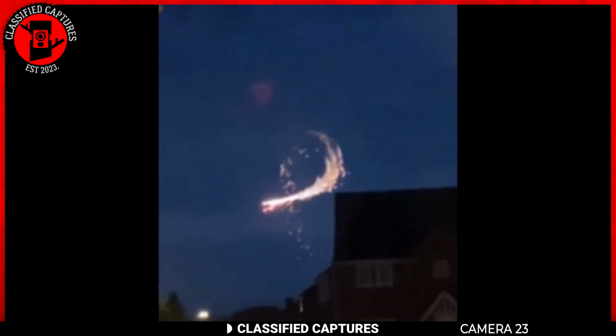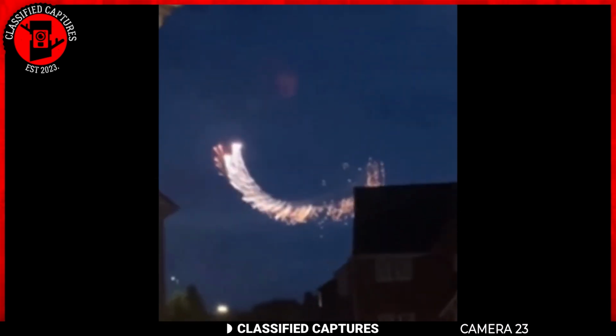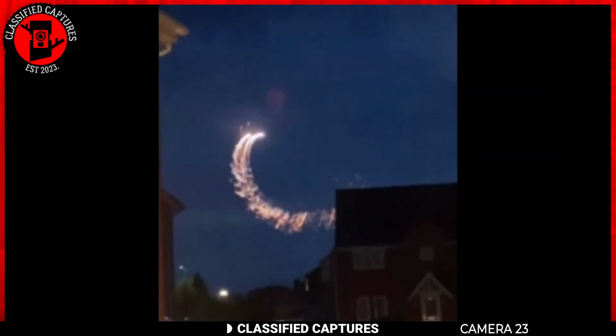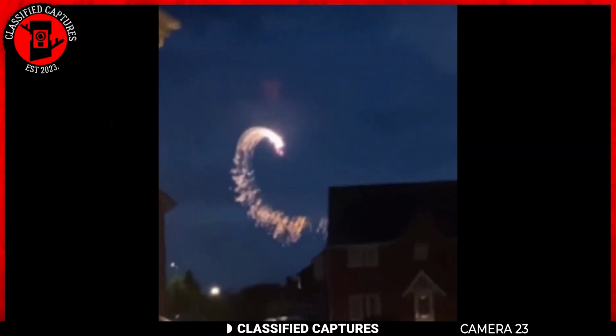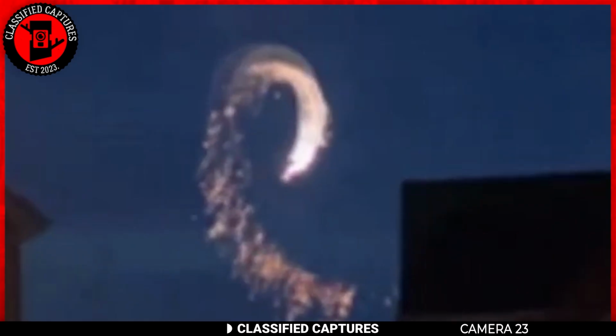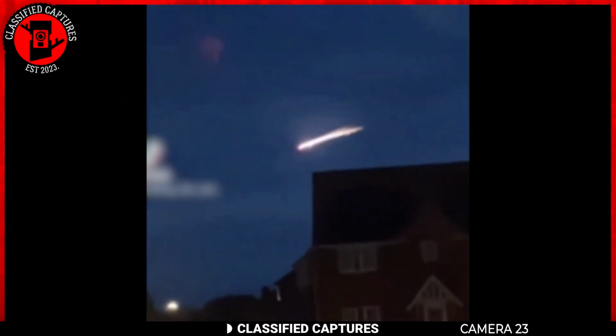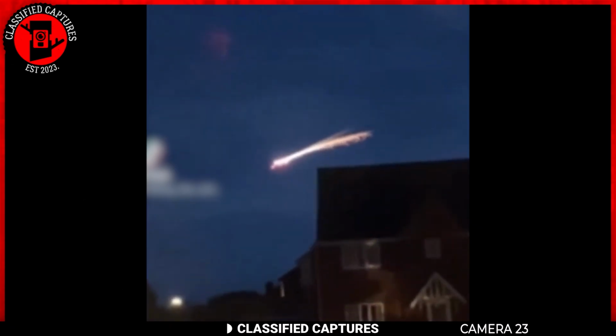Now, before we jump to conclusions, let's try to figure this out. Fireworks? That was my initial thought too, but this is a bit out of the ordinary for the typical fireworks routine. It looks like Tinkerbell went on a growth spurt and decided to flaunt her pixie dust in the night sky. Could this be something new and dazzling that we haven't seen before?